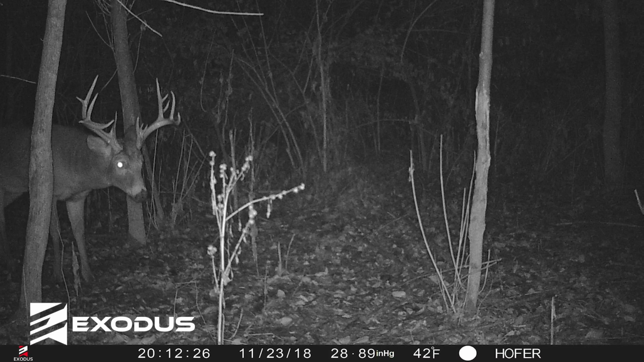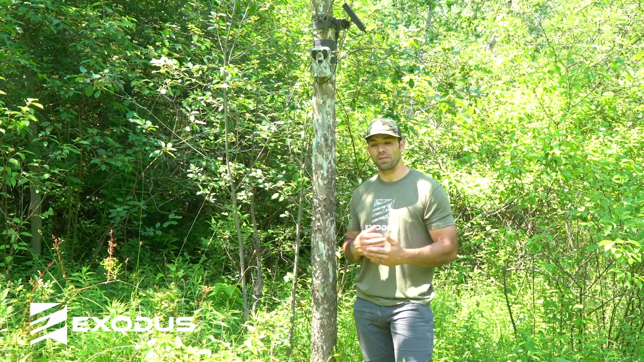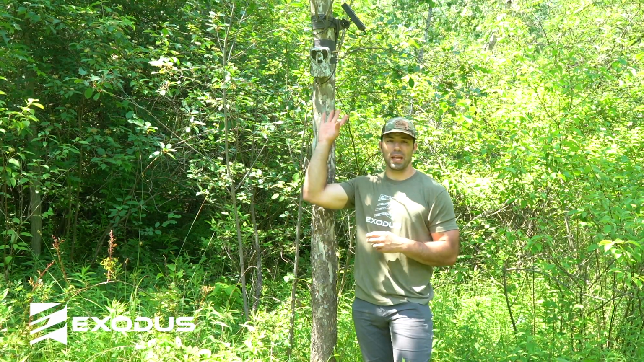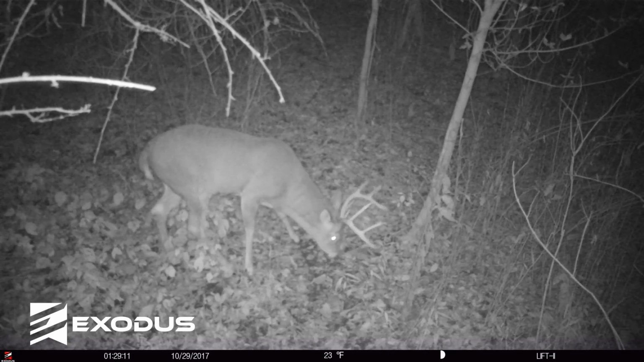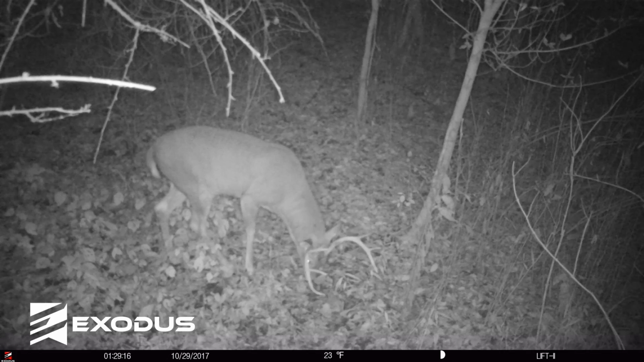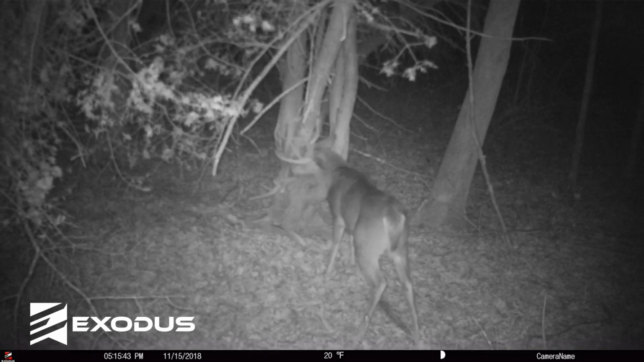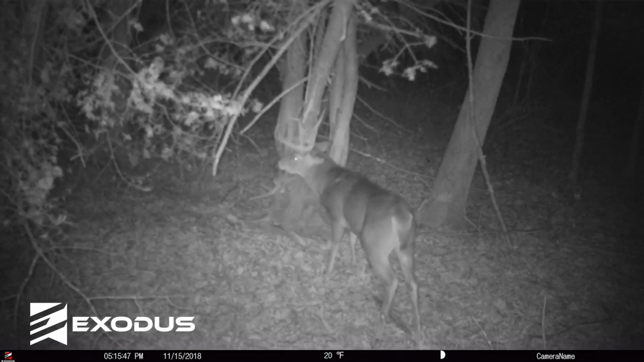If you're in a scenario where you don't have any background and you really do want to set your camera up on a field edge and you are worried about those nighttime images, one of the things you could do is elevate your camera. When you get your camera elevated up, you can point that down on the ground, and that same concept is going to apply. You're going to have angular reflection. It's not going to be retroreflective where it's coming straight back to the camera, but you're still going to have that reflective property off the ground where that camera's pointed, and the light's going to be there a little bit longer.